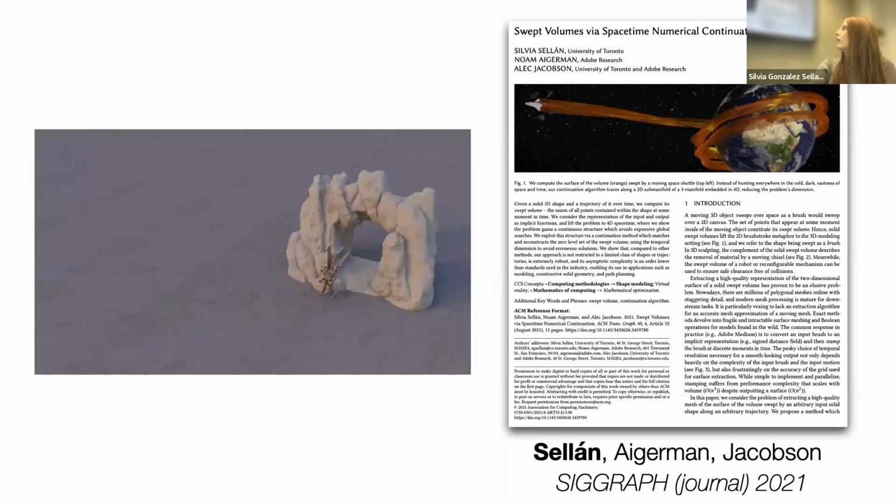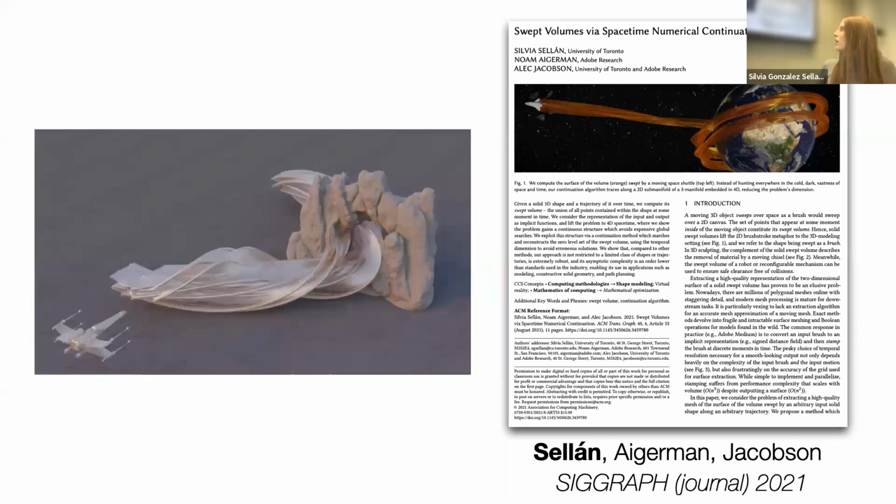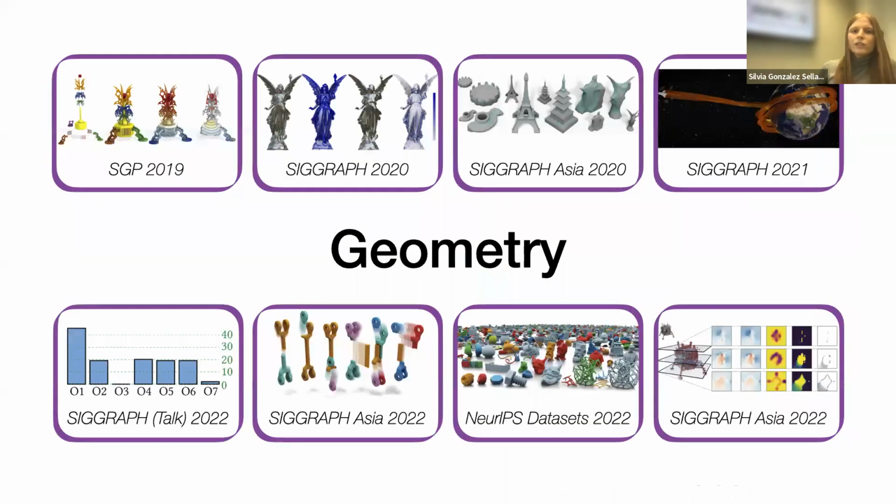Why would you want to compute something like this? Well, if you manage to compute it robustly for complex geometries and complex trajectories, you can test whether the proposed trajectory intersects with a collider or not, to know if you should take that trajectory or if you should look for a different one. So that's one example of a fundamental geometry problem. There's geometry in the form of a shape and a trajectory, and geometry out in the form of another geometric object.